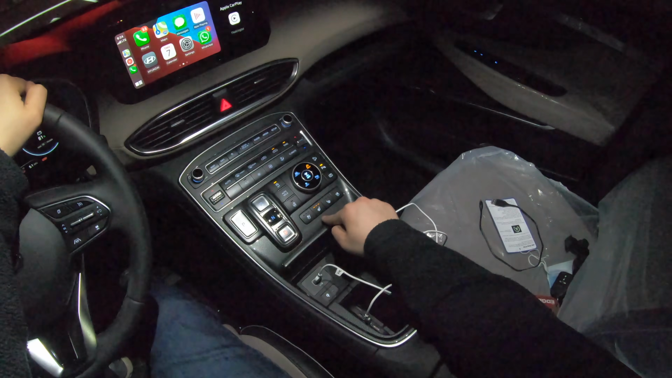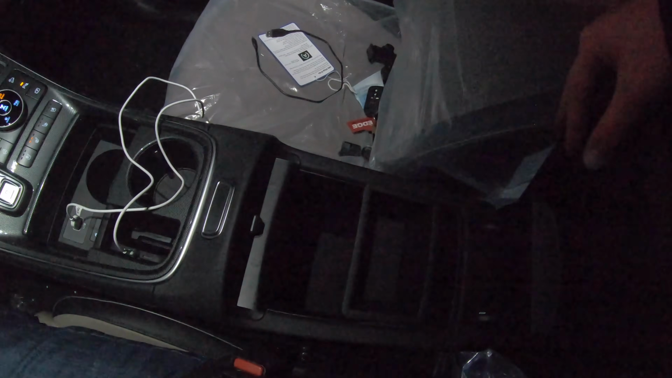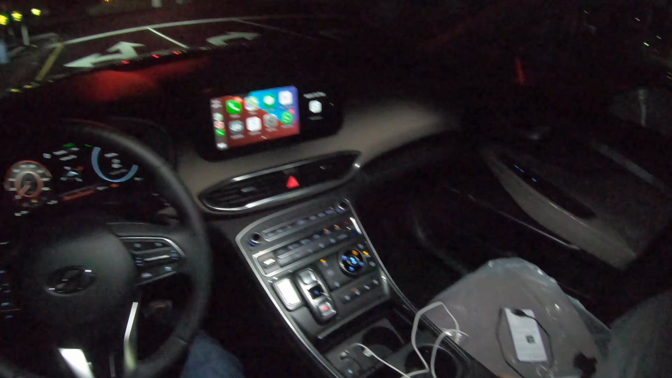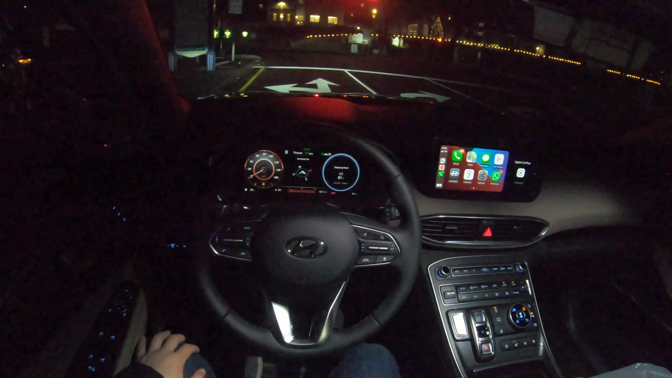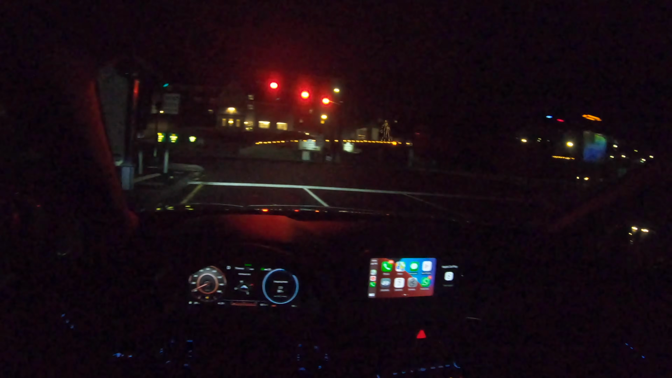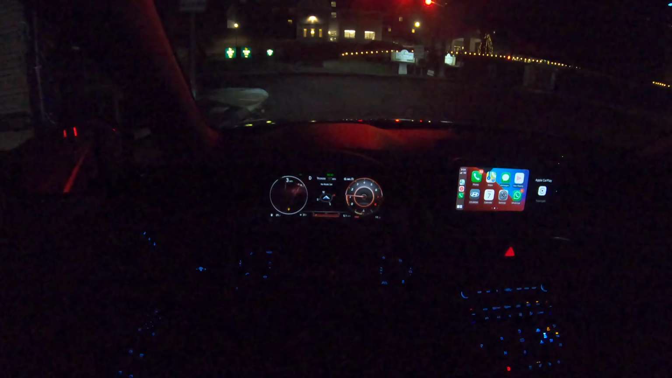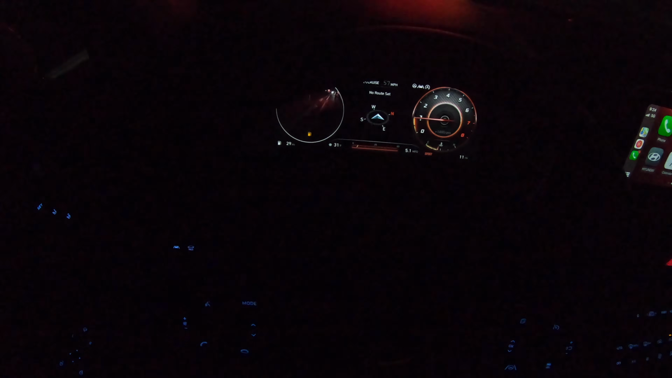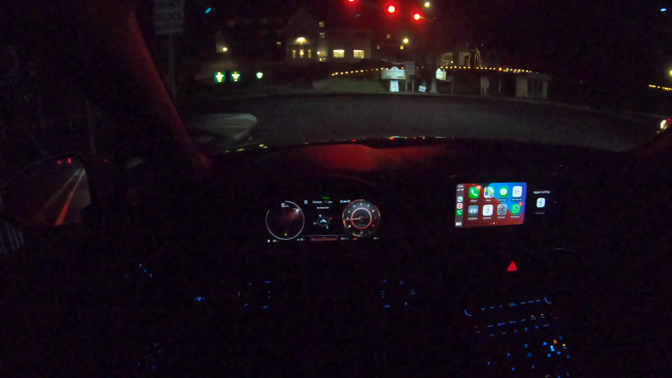Cold seats, heated seats, and they are so hot. Here is the armrest. There is a tray inside, and overall, guys, this SUV looks very nice. It does have panoramic sunroof, and it does have the camera right there. Hopefully you guys could see it. Such a beautiful SUV, and the price on this one is $42,000.